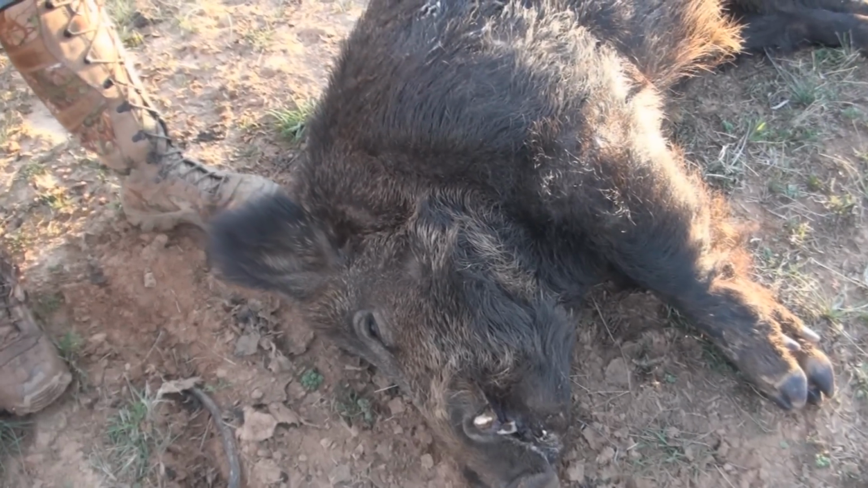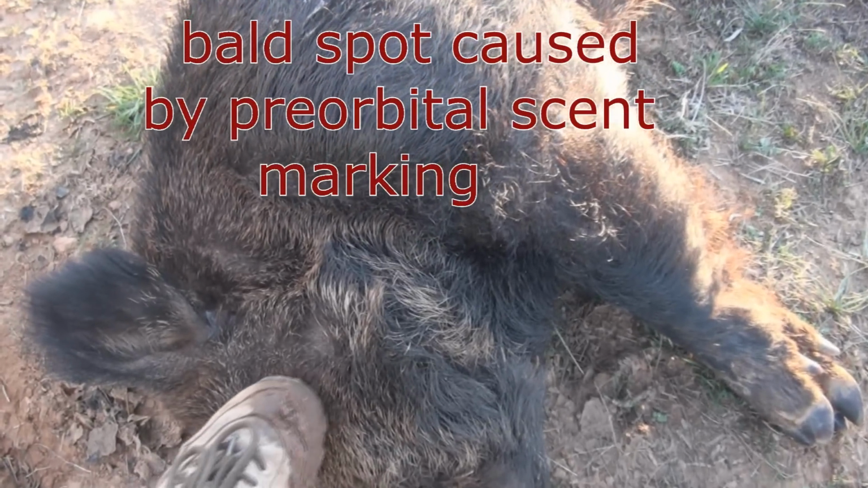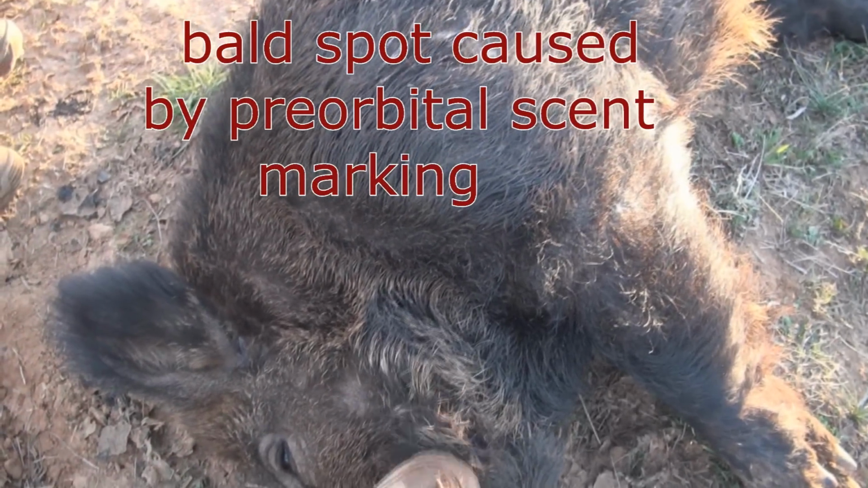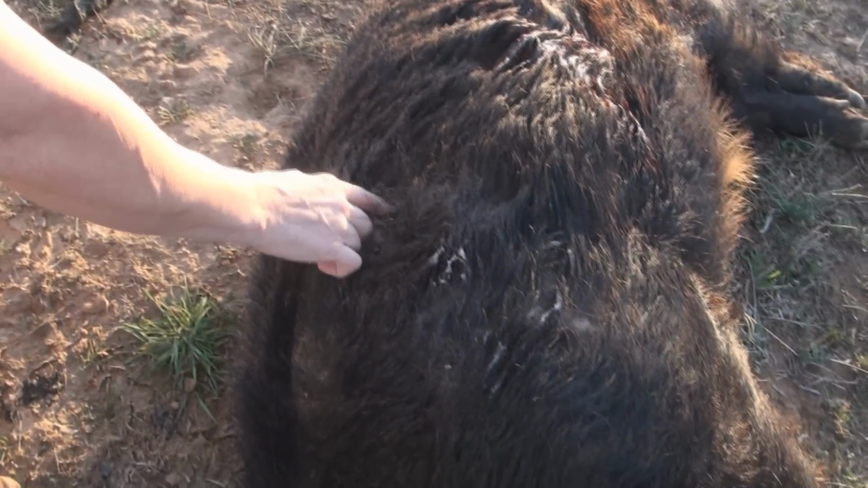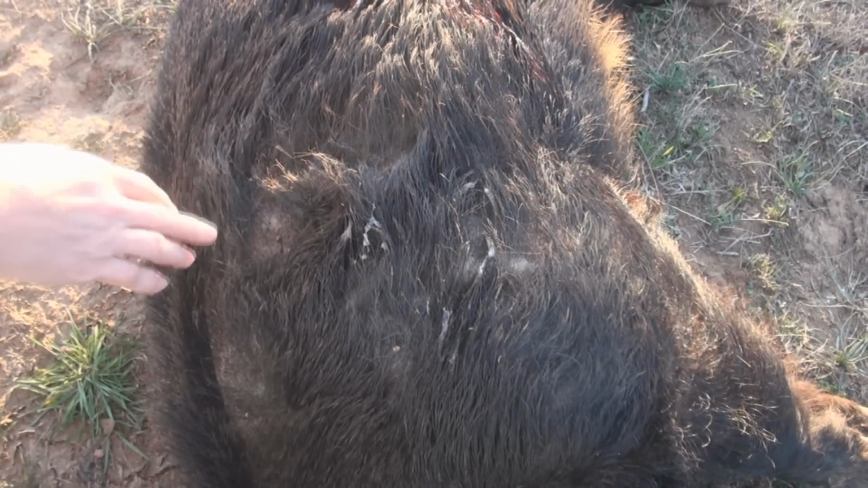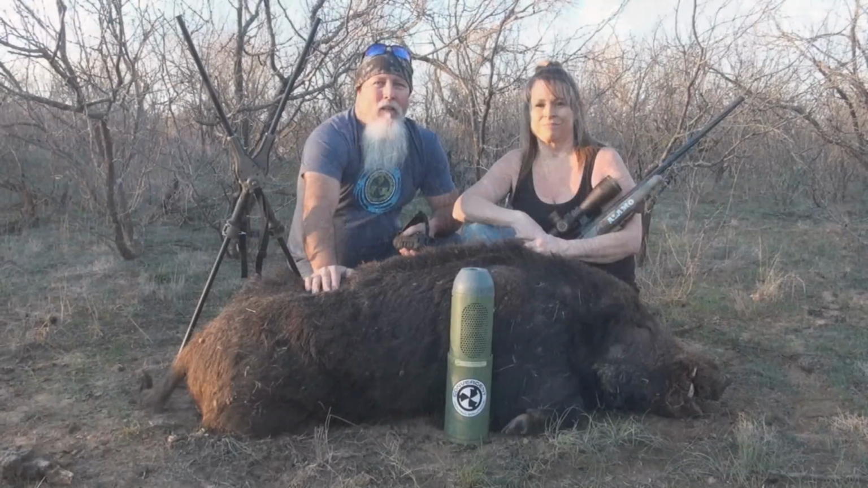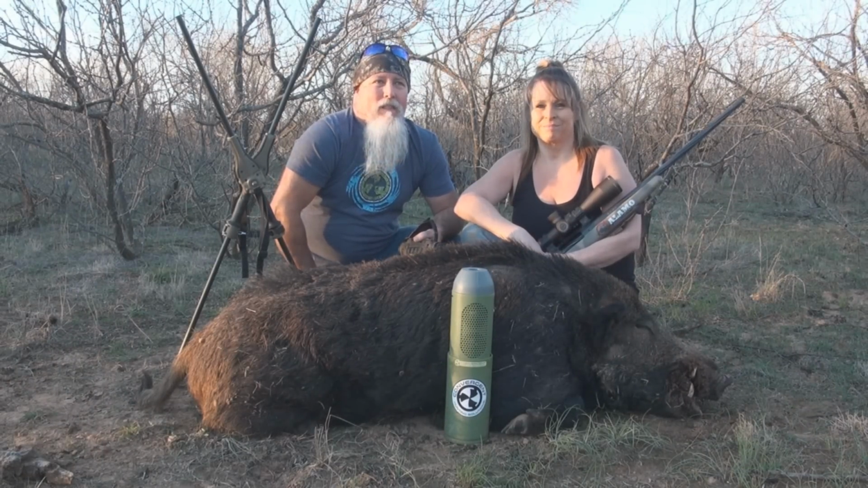Look at there. Remember we saw him scent marking? Look at that bald spot right there on his cheek pad, and they scent mark with that. Dang, look at the cuts in him where he's been fighting. Look at that. All over in scars. He's covered in scars.